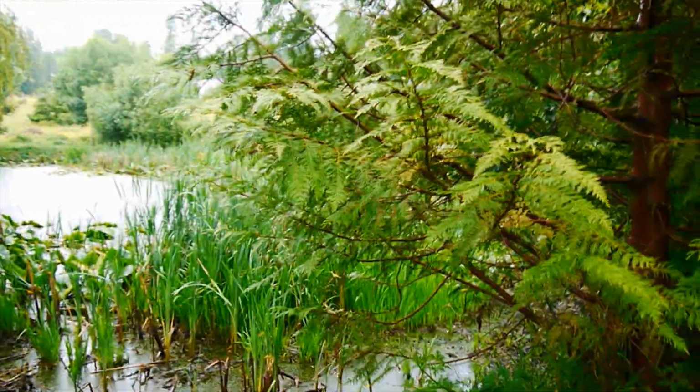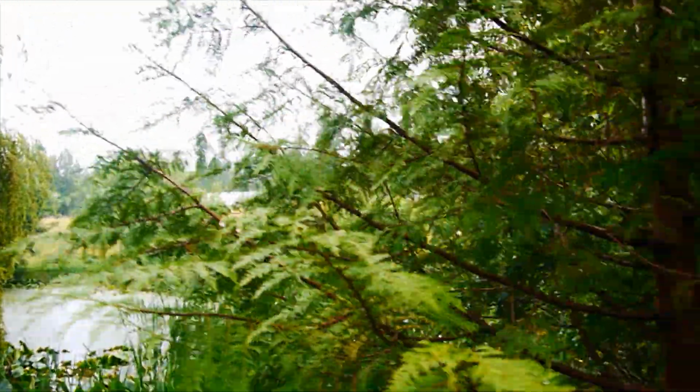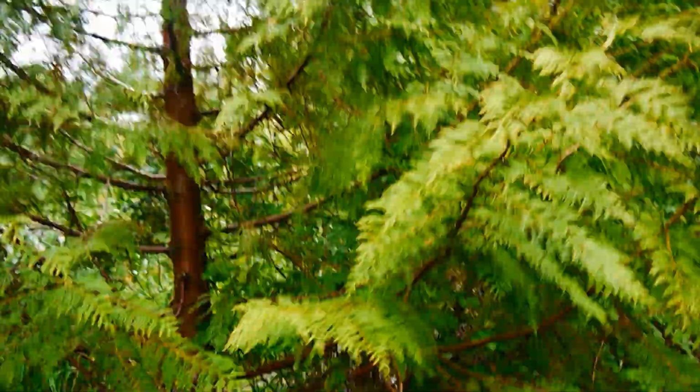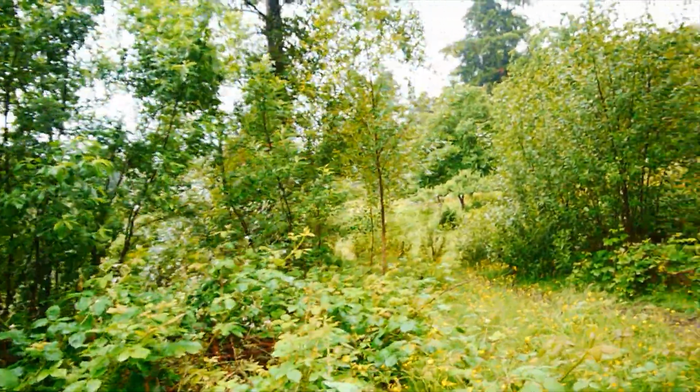So we'll walk around the pond there. I got another camera on that other end down there. We'll go take a look at it. I don't have any cameras on this side. I may have to put one down off this other side.